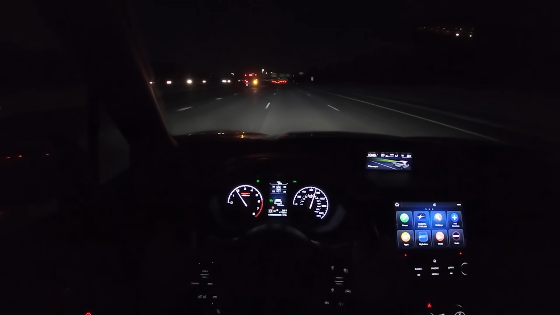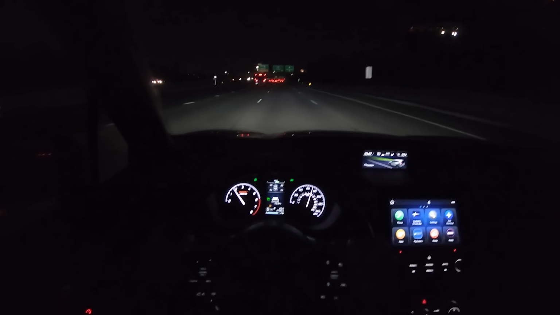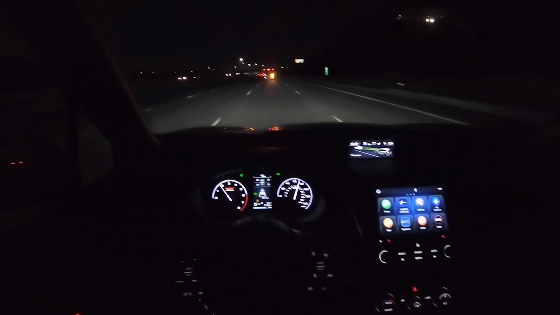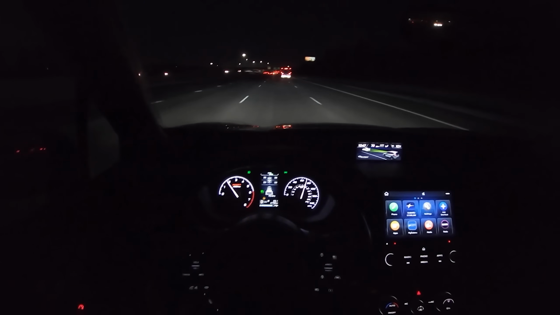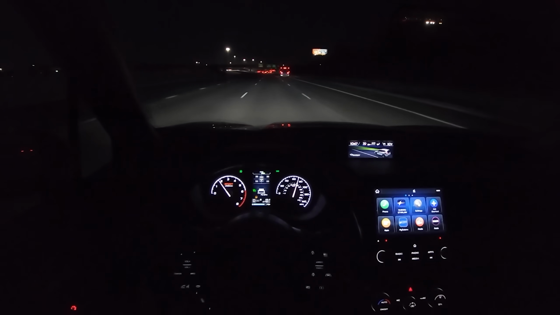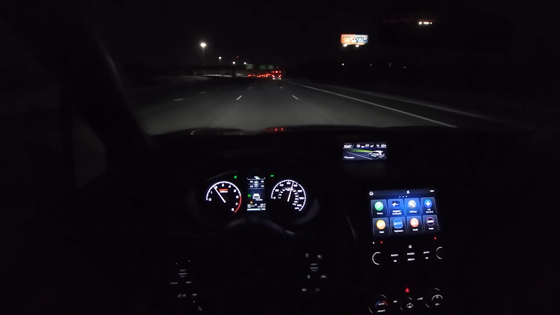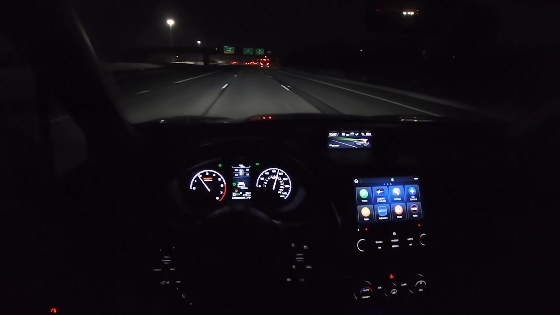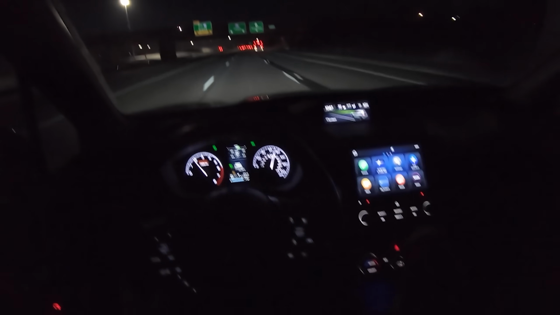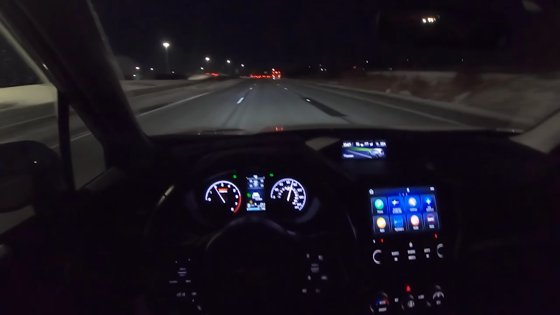Otherwise, though, pretty comfortable here on the highway. Again, great ride quality, really nice visibility. You have blind spot monitoring, all the modern safety tech, and it's relatively quiet. Not a ton of wind noise. It's not Lexus silent in here, but it's not terrible. The sound system sounds good too. We'll plug into Apple CarPlay in the next video and show you guys what it sounds like too.